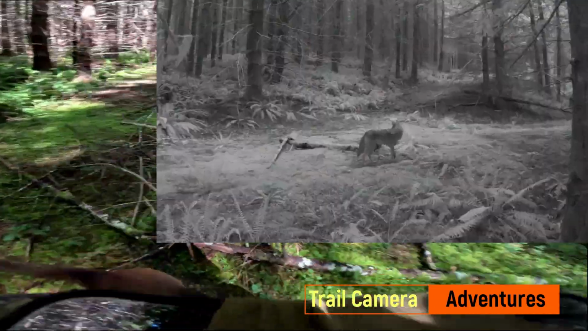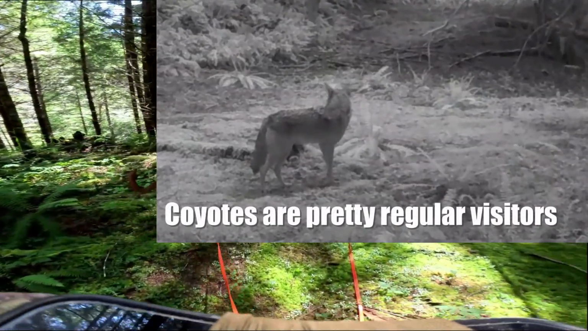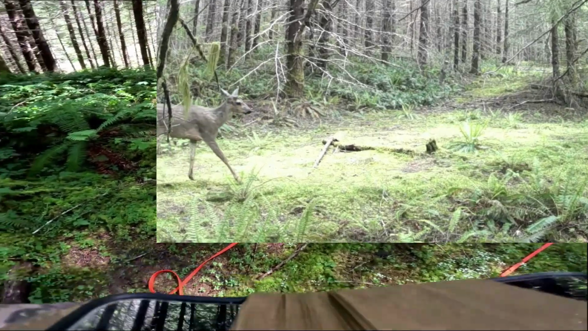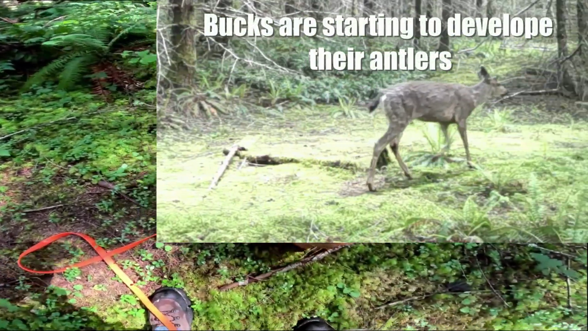Okay, just now we had another change in behavior. So look at how she's really snorting up the area. Can you hear that?